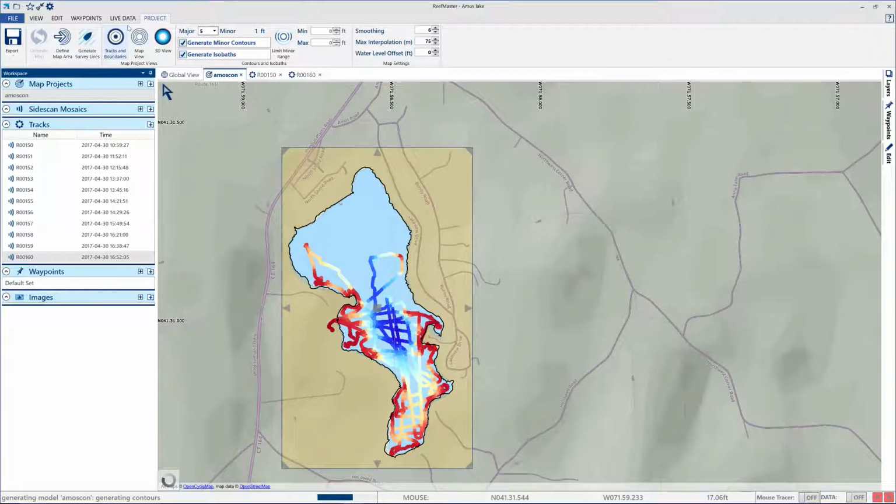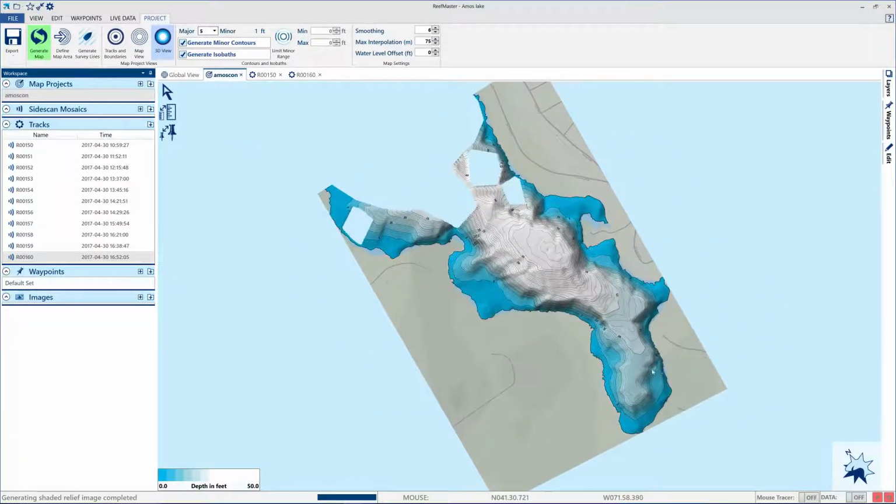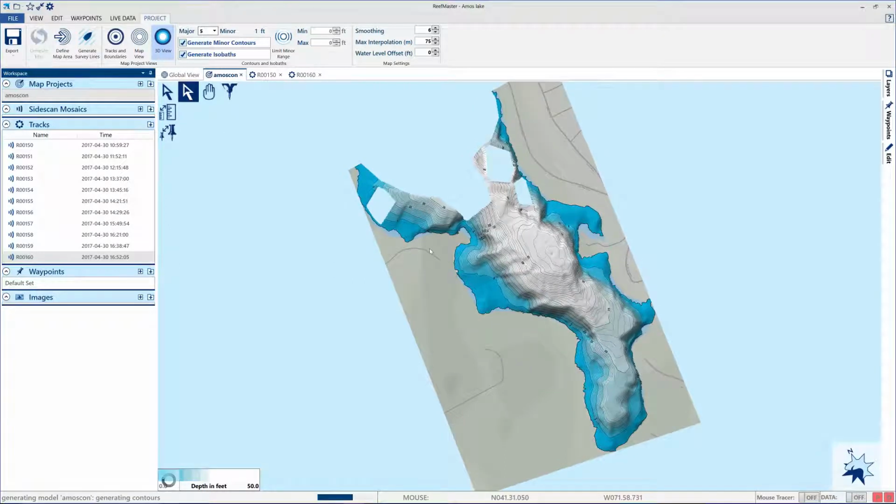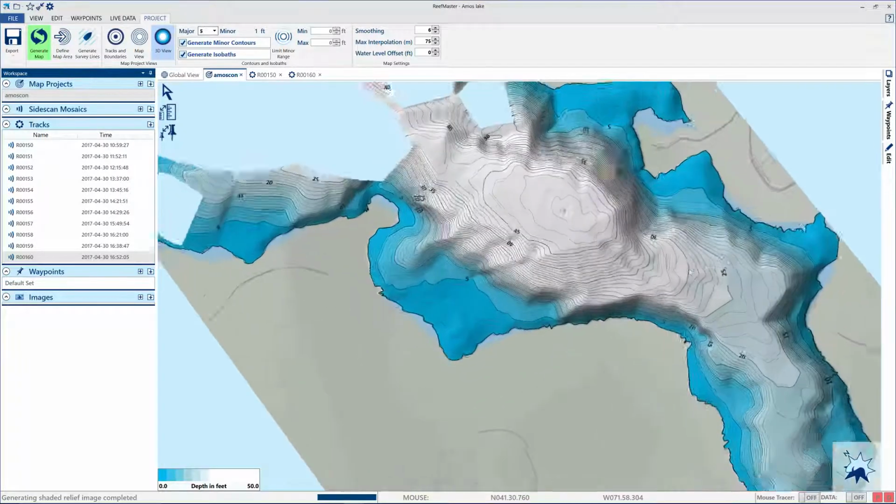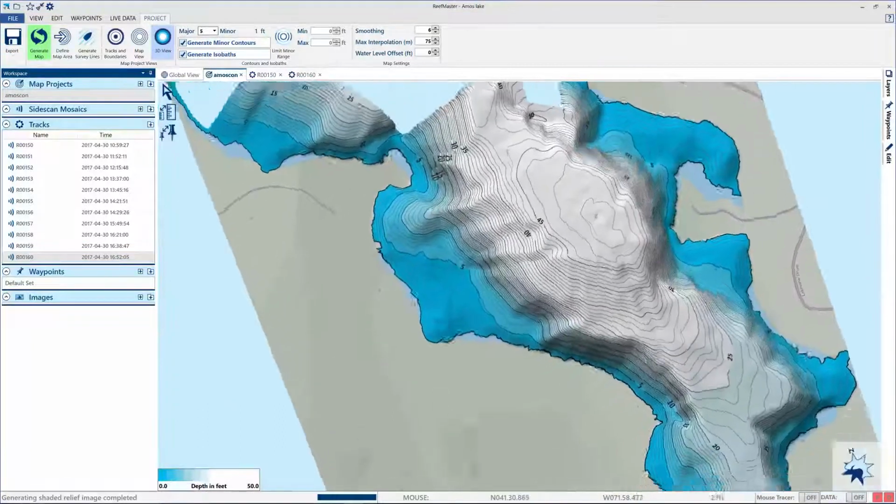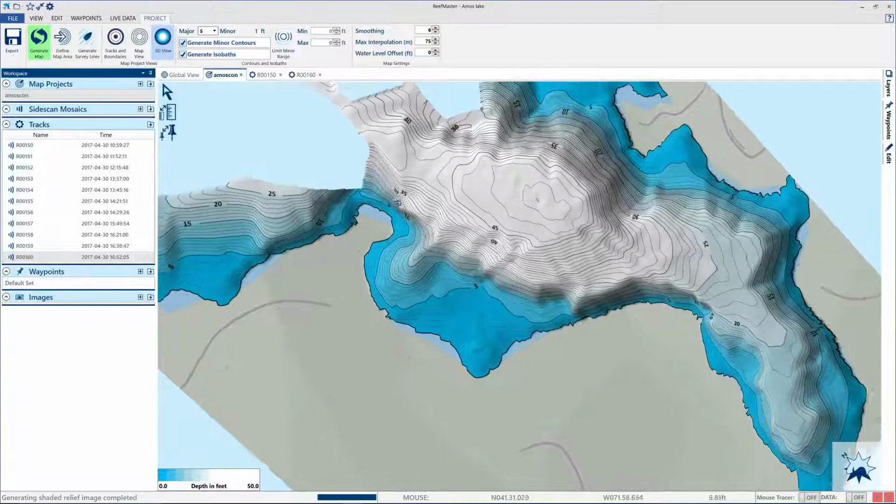And regenerate the map. Back to 3D view. And it's still not there. Actually, I gotta click generate map again. Huh. No worries. I'll fiddle with that, and I'll get you an answer on the next one as to why that's doing that. I do like this program, but it's pretty new to me.